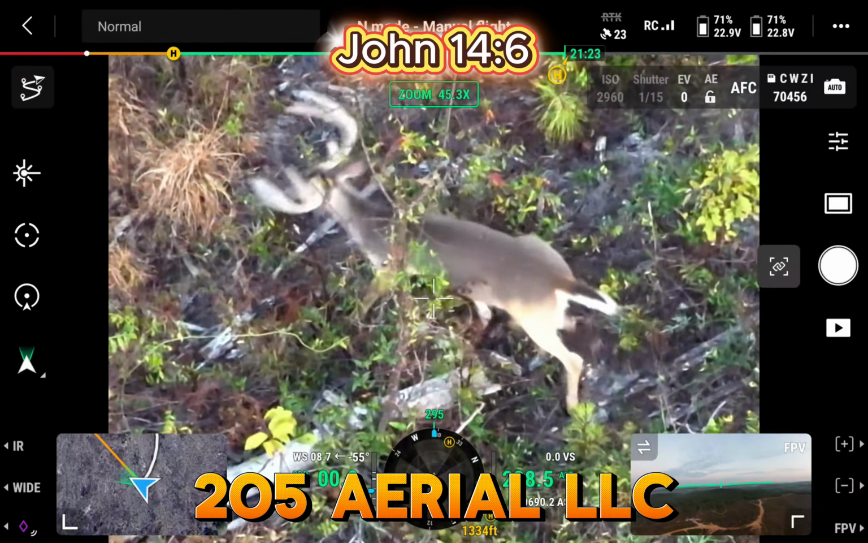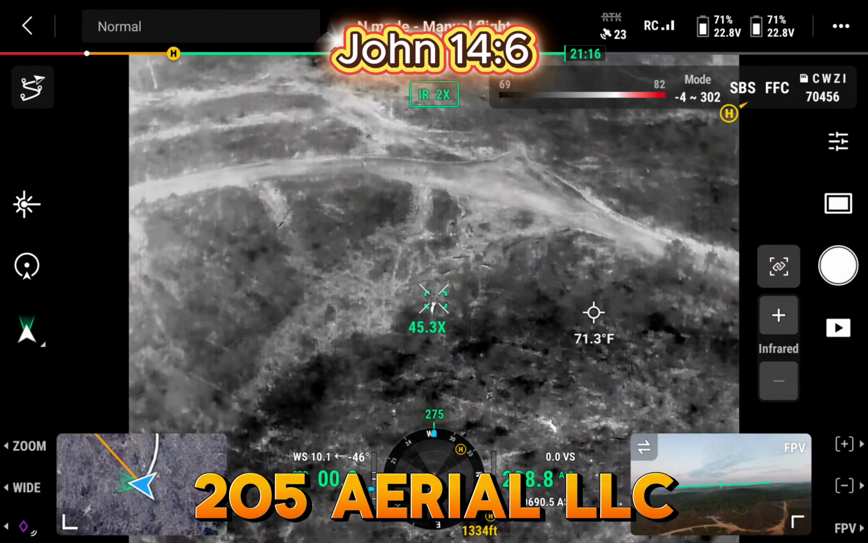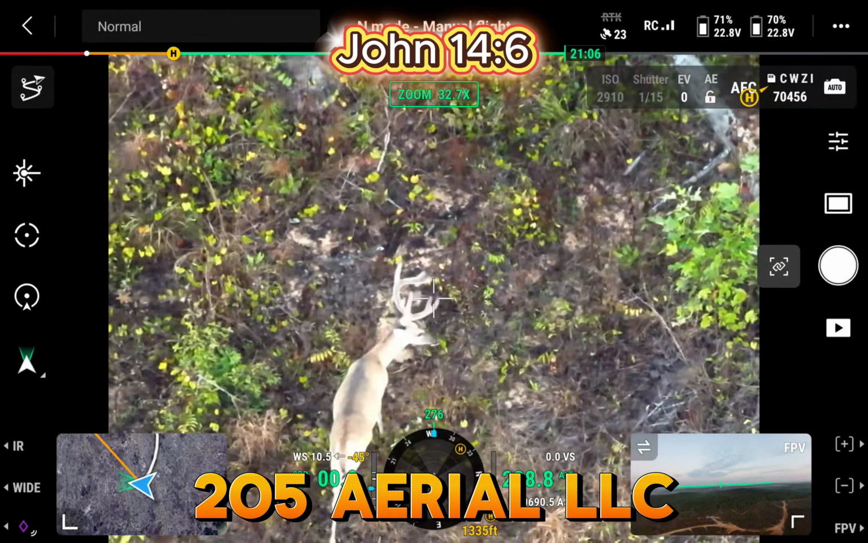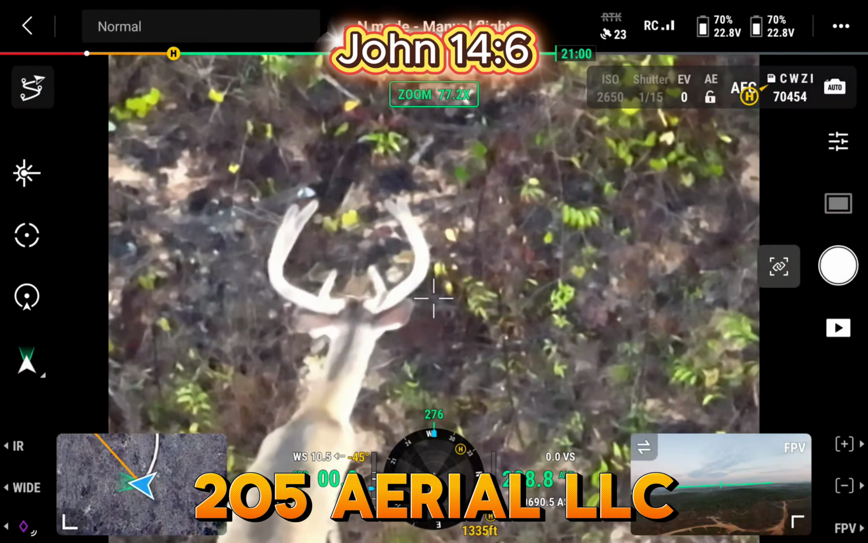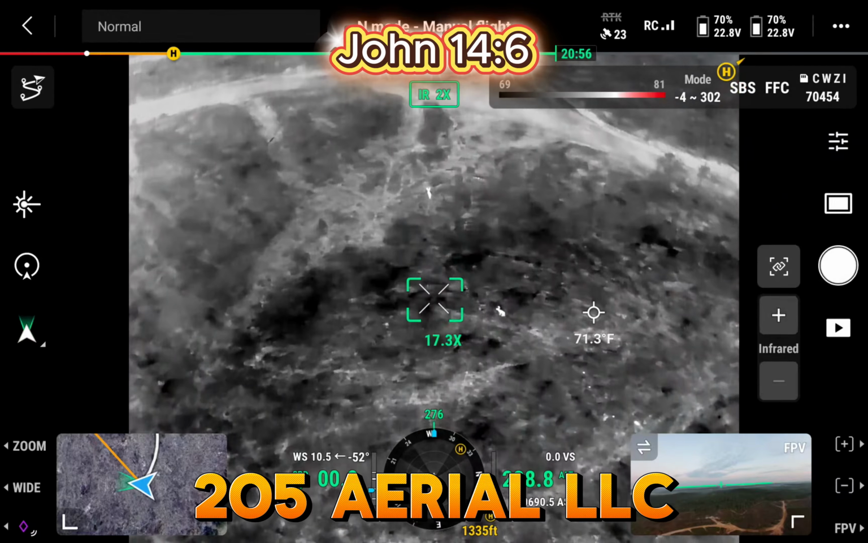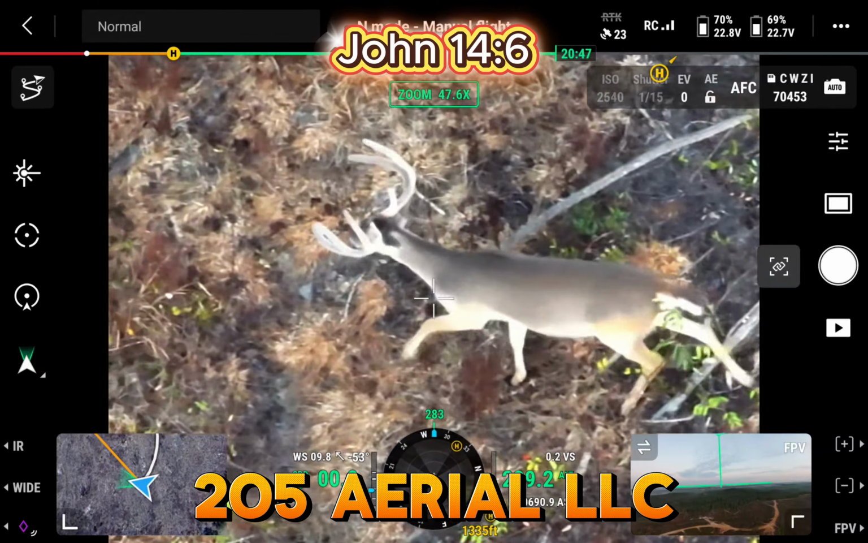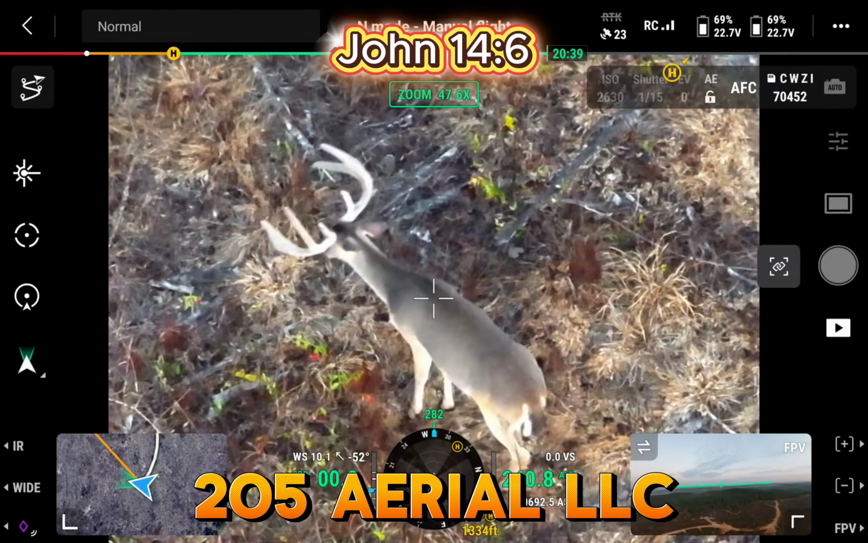It's hard to tell when they're in velvet like that, but he's a good one. They're getting ready to head to bed. Well, I'm not gonna give exactly where they're at. There's another good one. That's big boy. He is a nice buck.